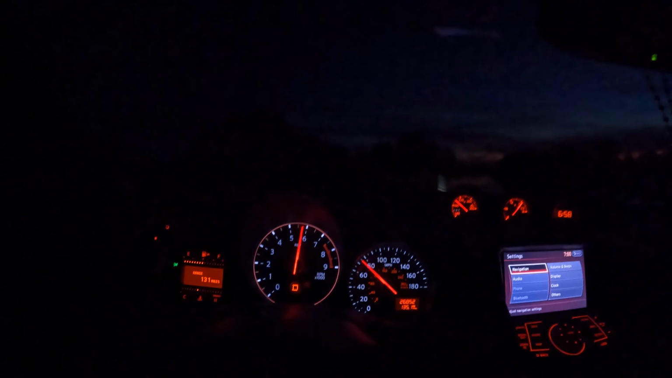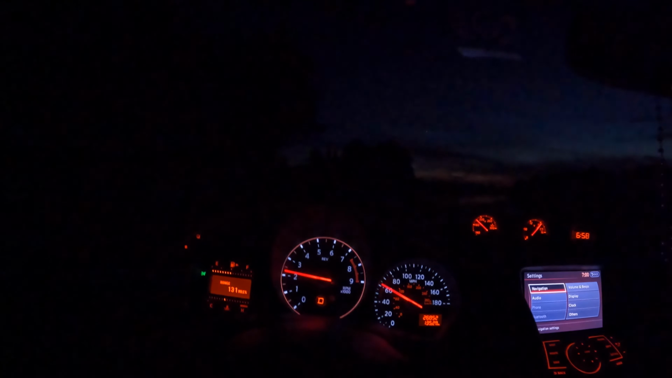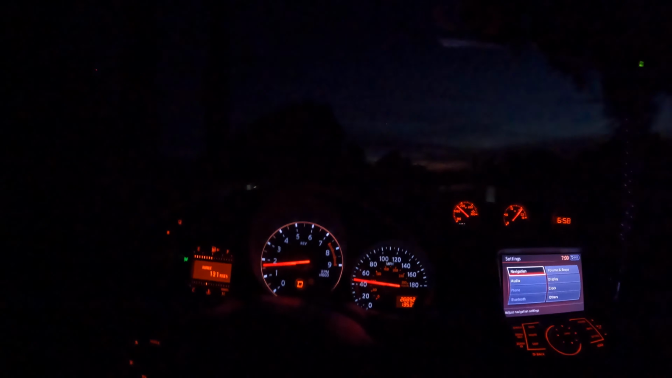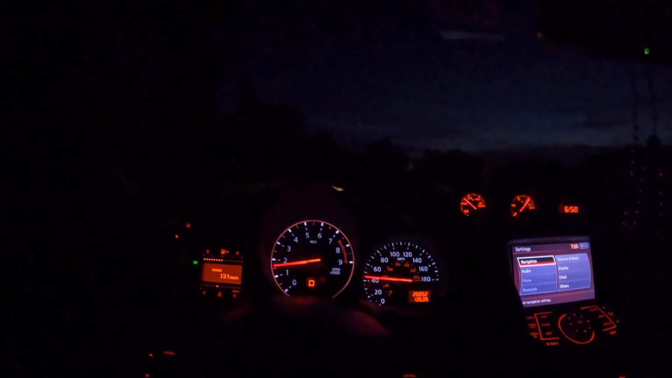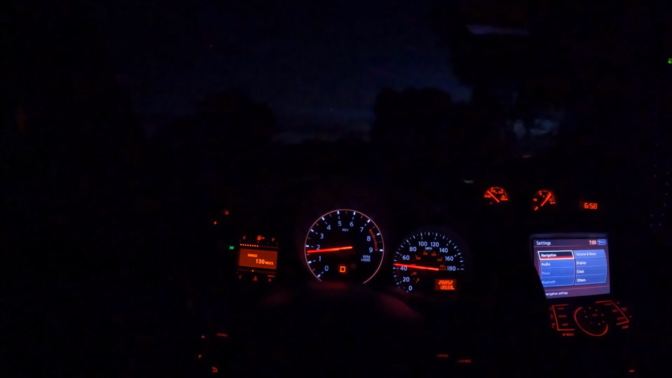But let's do another pull. It's just dark out here. I hope you guys can hear it. I know I keep saying that, but this thing sounds crazy in person. And it just blows my mind that this car is stock. Because I remember when I drove my Corvette, that thing sounded so quiet stock. It really didn't make any noise until I put the Corsa Extremes on it.